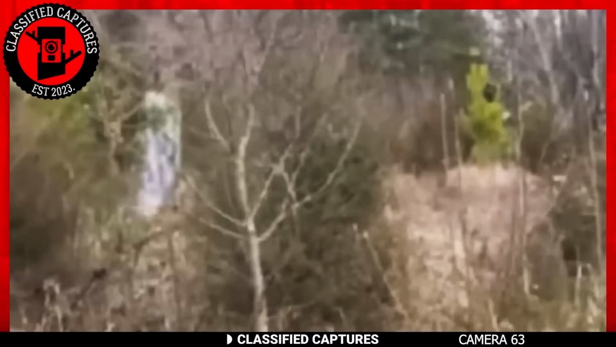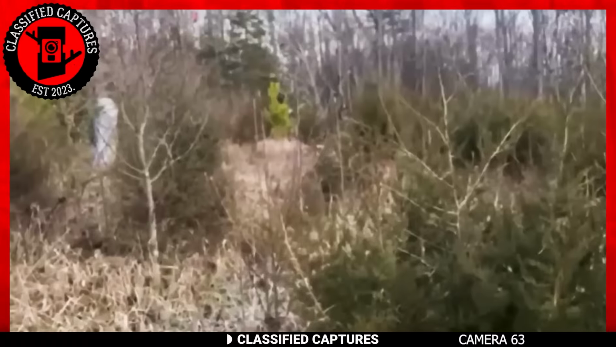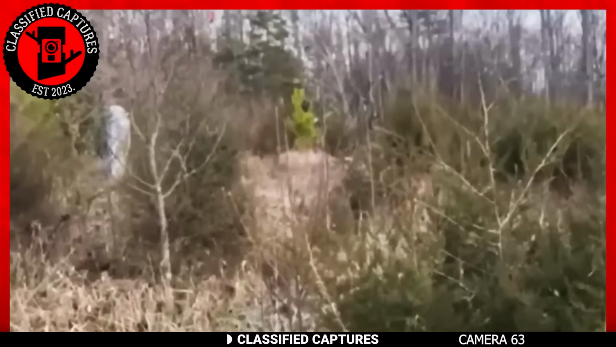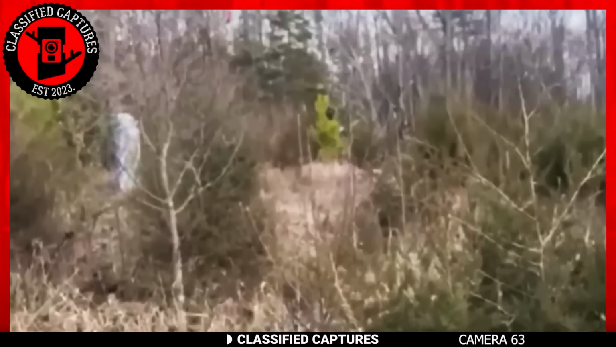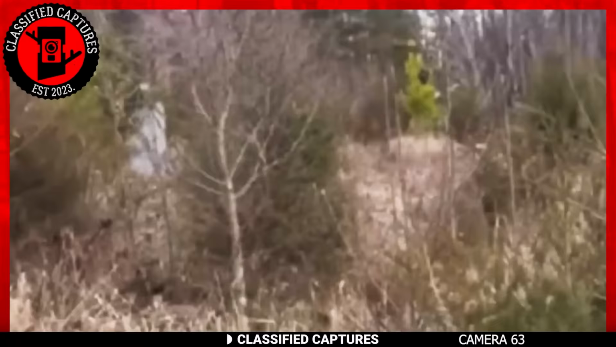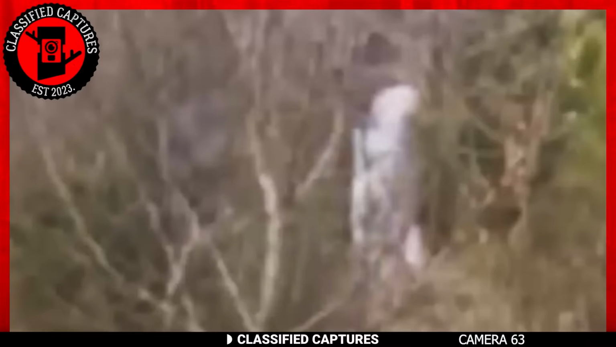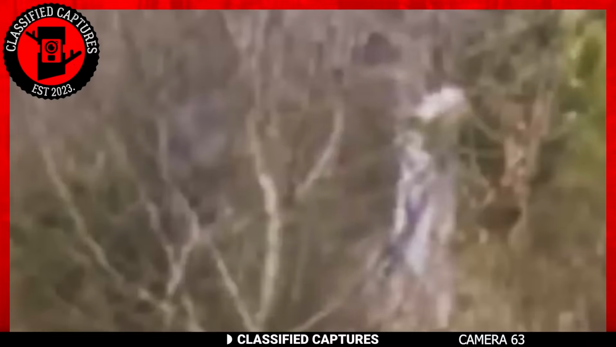How do we know it's not someone in a ghost costume trying to scare the owner of the trail cam footage? That's one potential explanation. Another theory is that it could be an occult member performing rituals in the woods. That might explain the sudden kneel and rise, as this might just be a normal part of the occultic ritual. Whatever the case, we may never know what the real reason is, but what do you think?